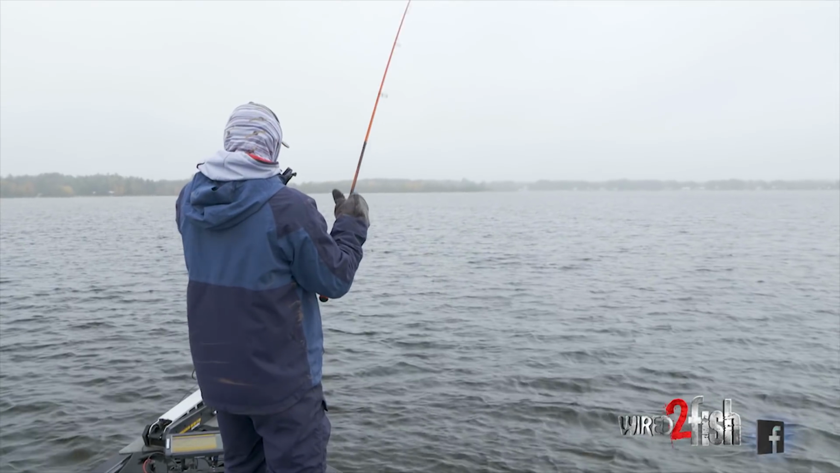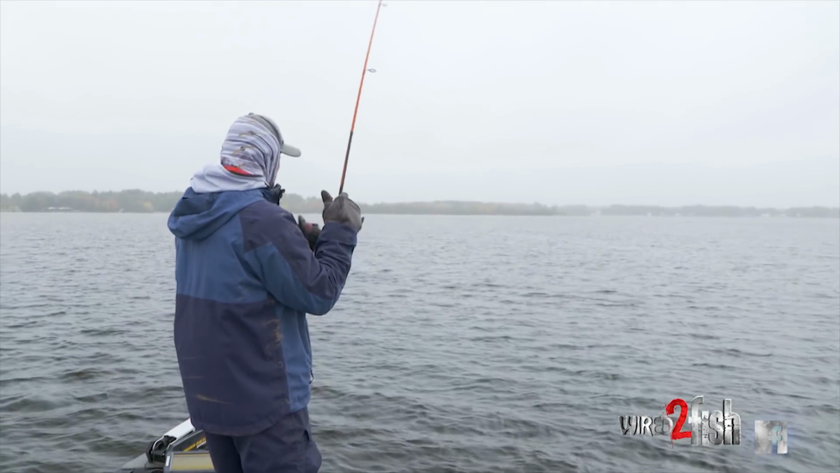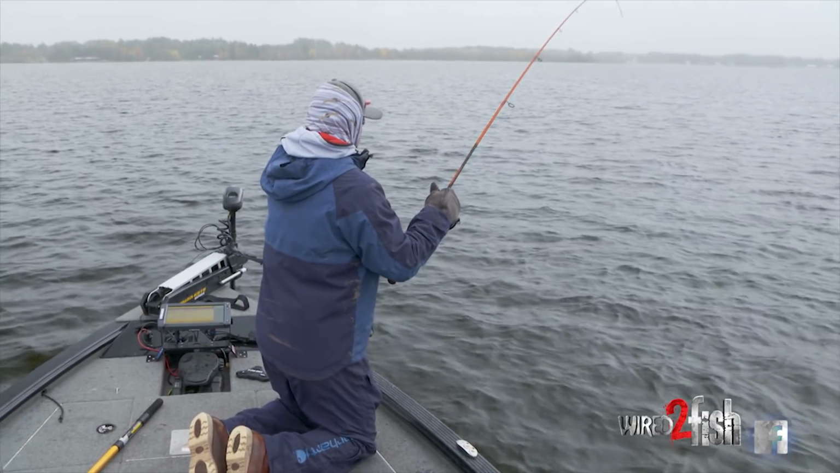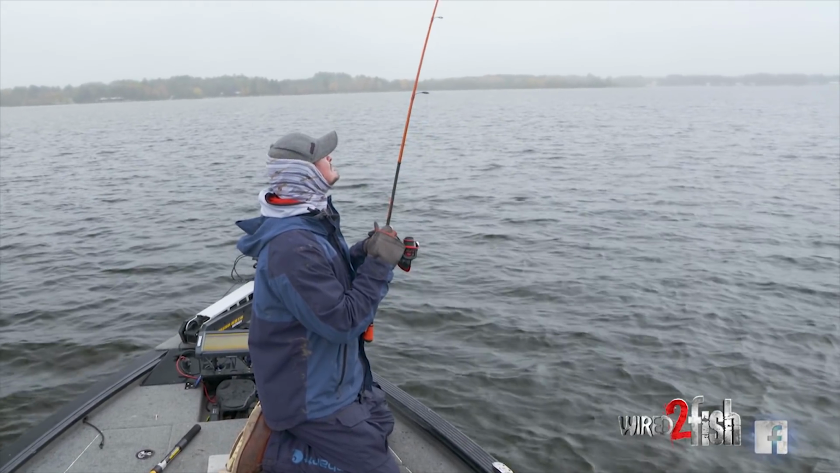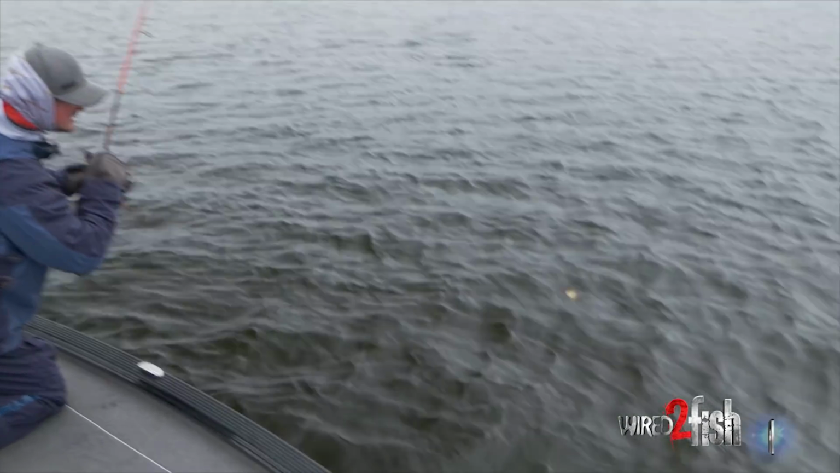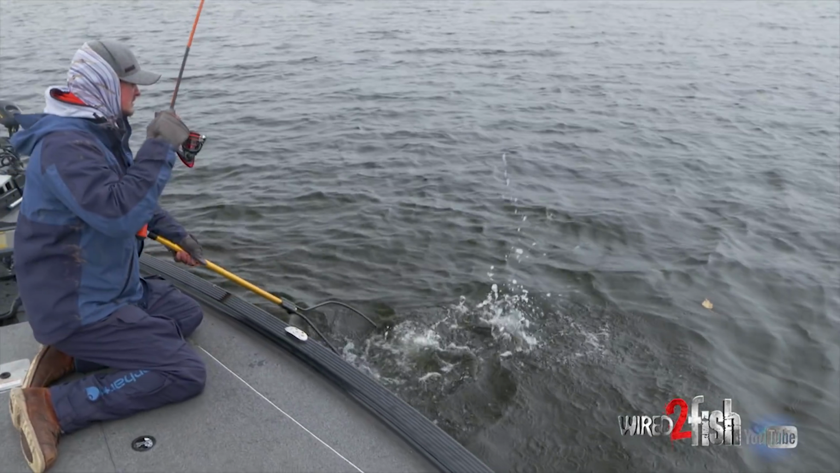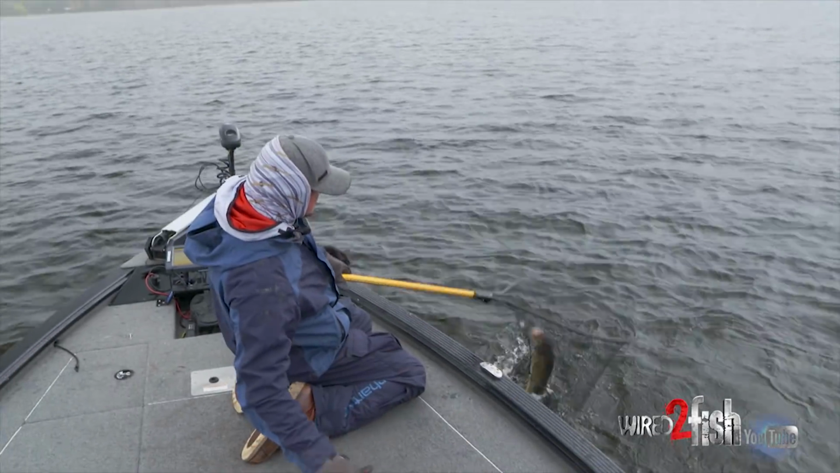Bam! Cast number 3, I got hit on the first pop, it popped off, and now I'm hooked up again. This one doesn't feel like the bruiser the last fish was, but I just love the way they hit jigging Raps. Come here, girl. Another nice one. Oh, there we go. Thank you. Boom.